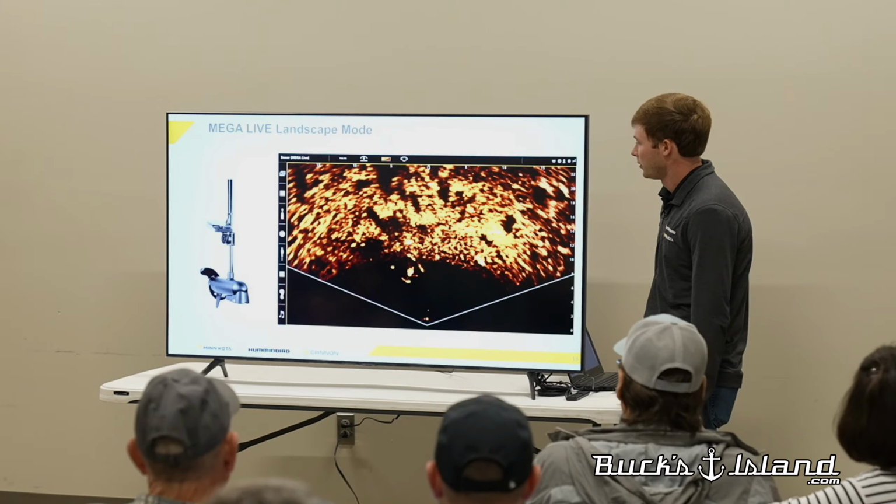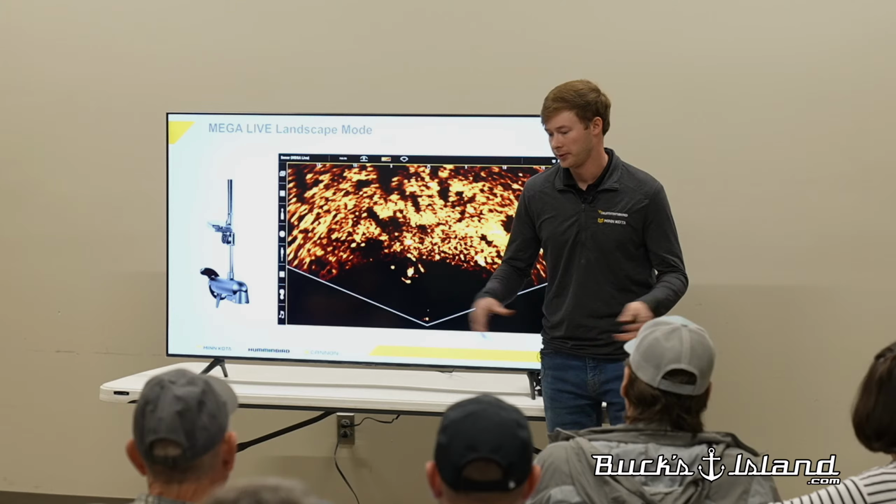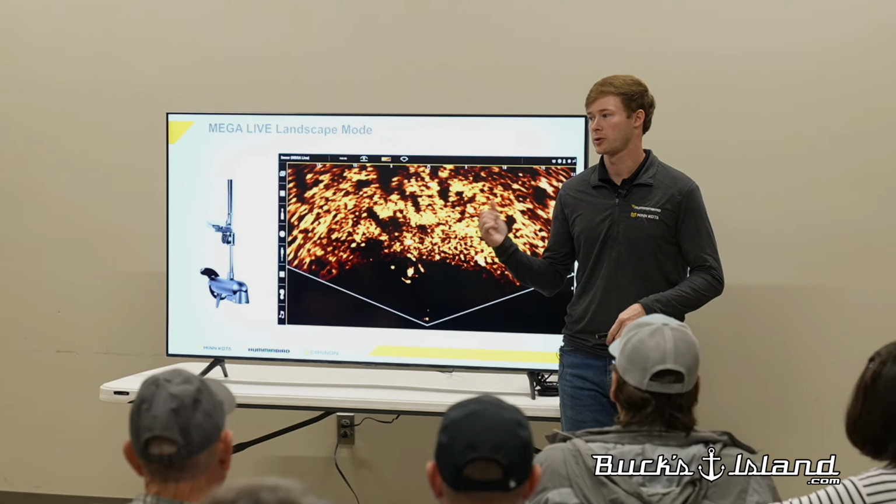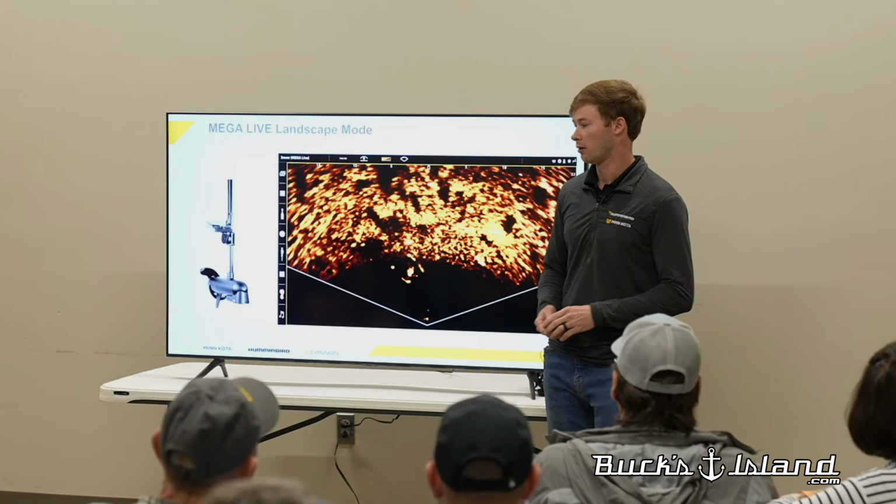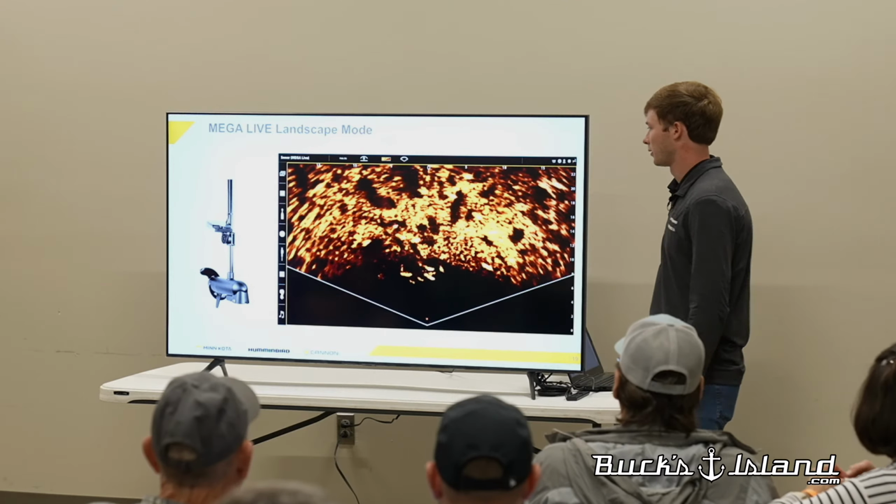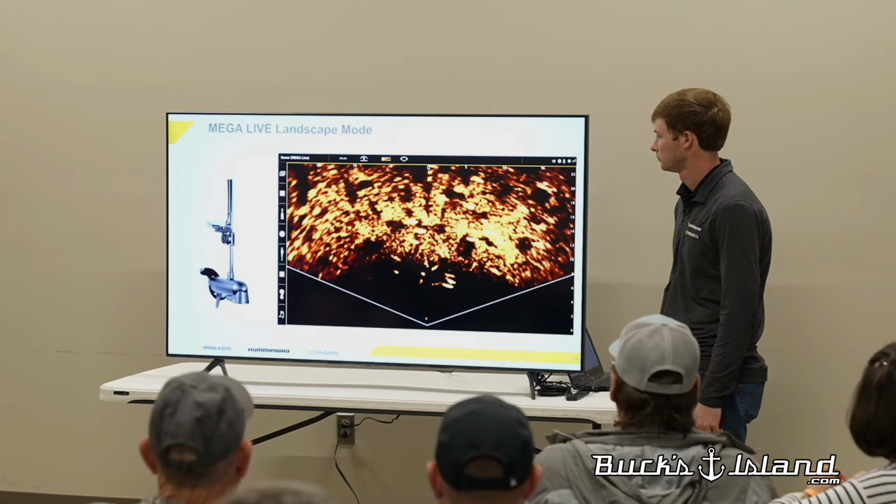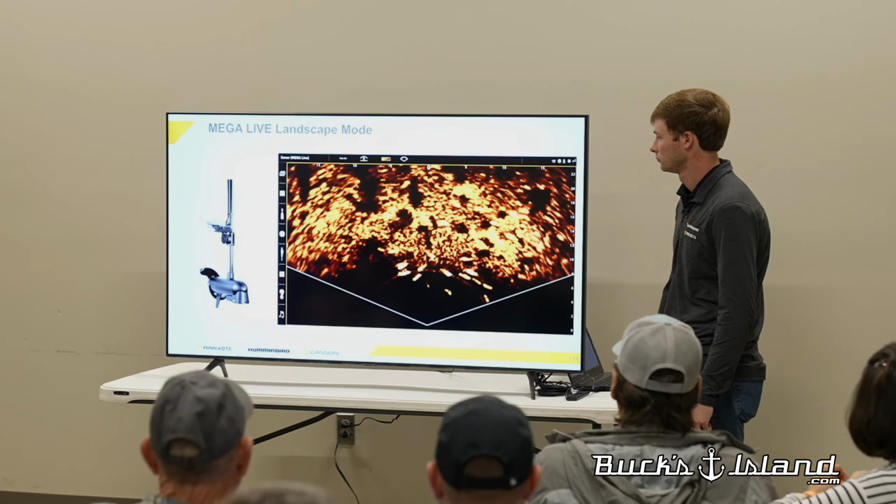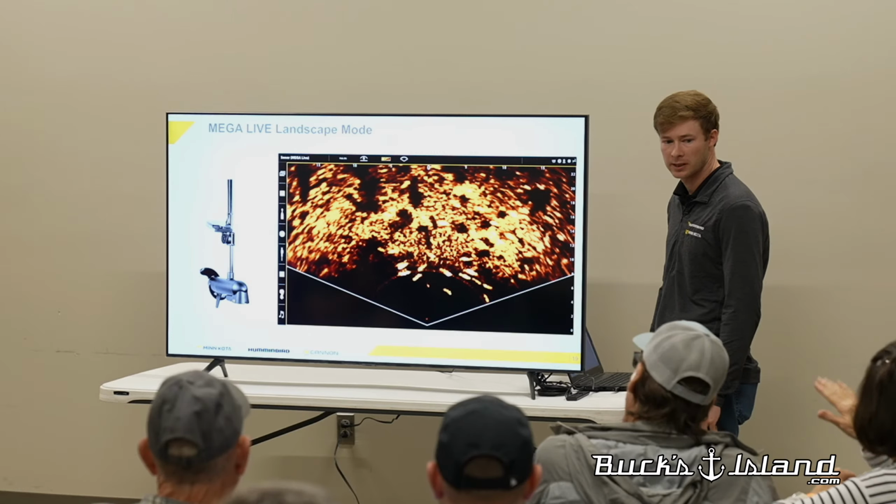And then the third mode is landscape. When you tilt the transducer up, it is basically 120 degrees live. This works well in shallower water, where you can actually see the fish swimming around in front of you there. Well, that's their shadow, right? That's right, that's right.